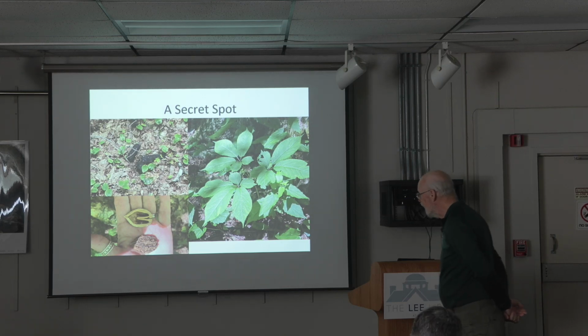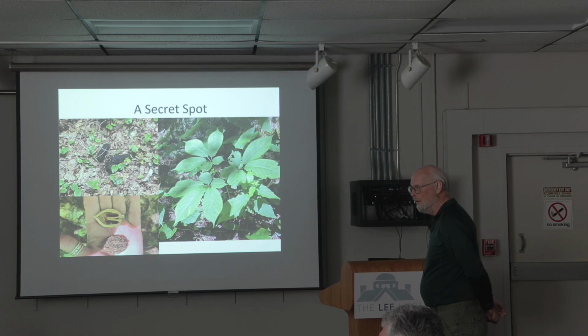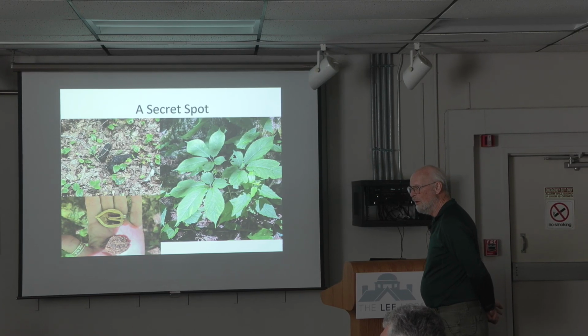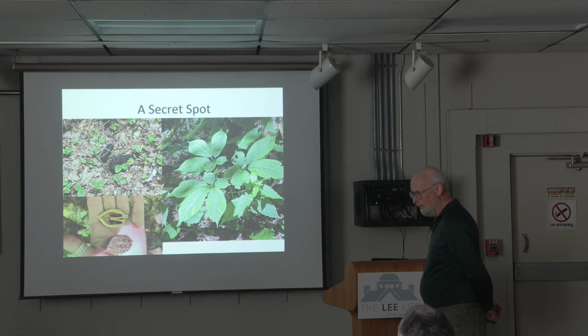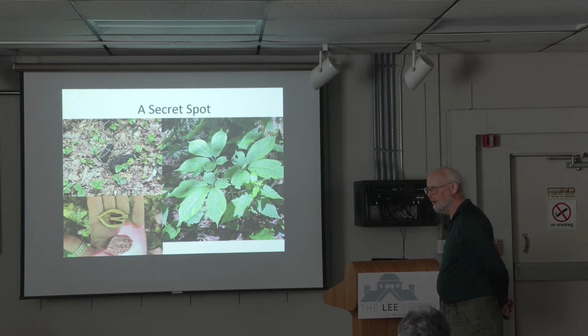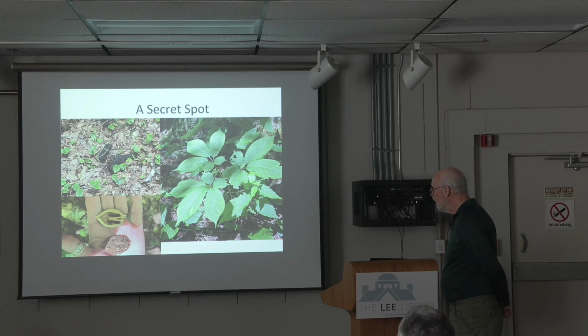The trees aren't big, but they were still having nuts on them. And the squirrels have been planting them here and there, so they keep coming up, but they don't last long. The trees don't last long.